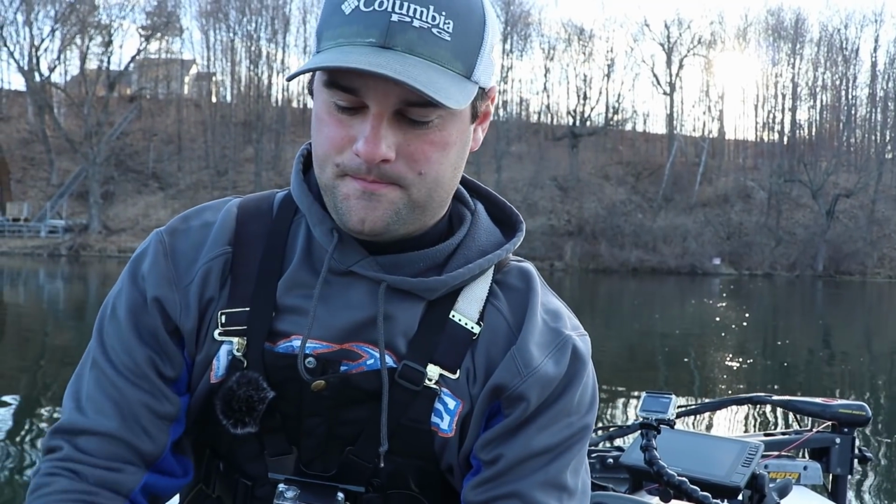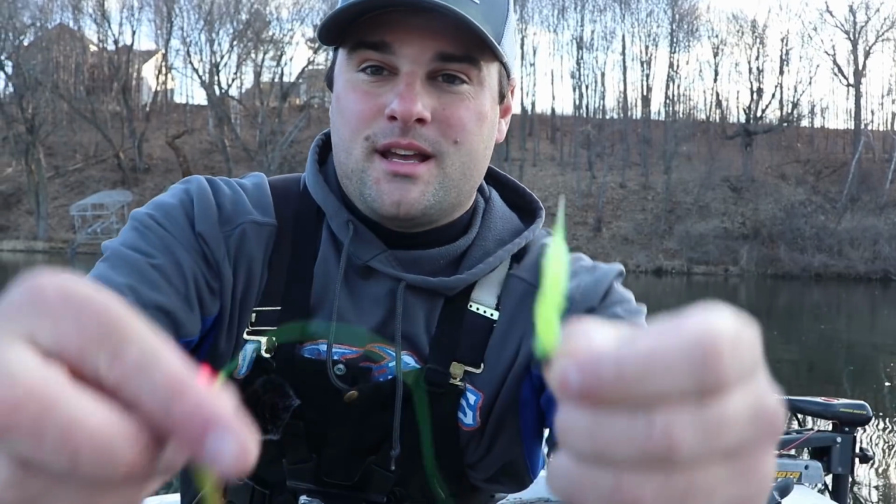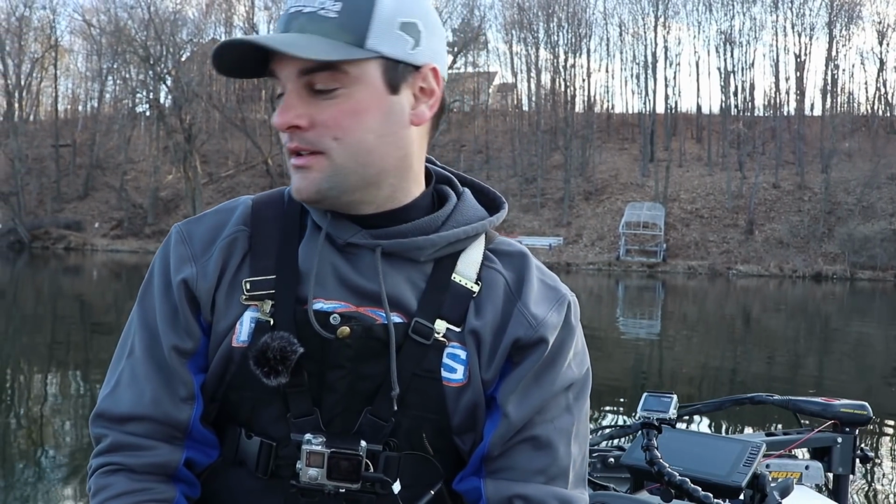tungsten jig. Bend that back, and you can vertically jig them. This double jig setup, perfect for that. And if you have a live scope, it really helps too. Otherwise, you can throw out a buoy. I'm probably going to do that too, just in case the wind kind of pushes me around. So let's get set up on them and start vertically jigging.